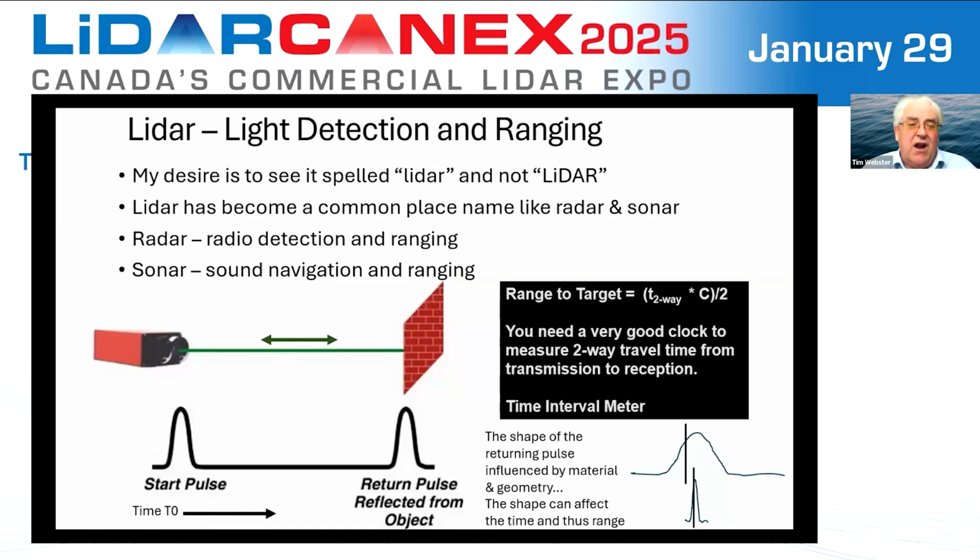I'd like to see us start using LiDAR like we do radar and sonar. We don't capitalize those any longer. However, let's do a quick, what is LiDAR? Light detection and ranging. So we fire a laser pulse, we track the time of that emission of that laser pulse, and we have a receiver that, when that pulse reflects back off of a target, we define that time as well. And the range, of course, is the two-way travel time multiplied by the speed of light divided by 2. That gives us our range.